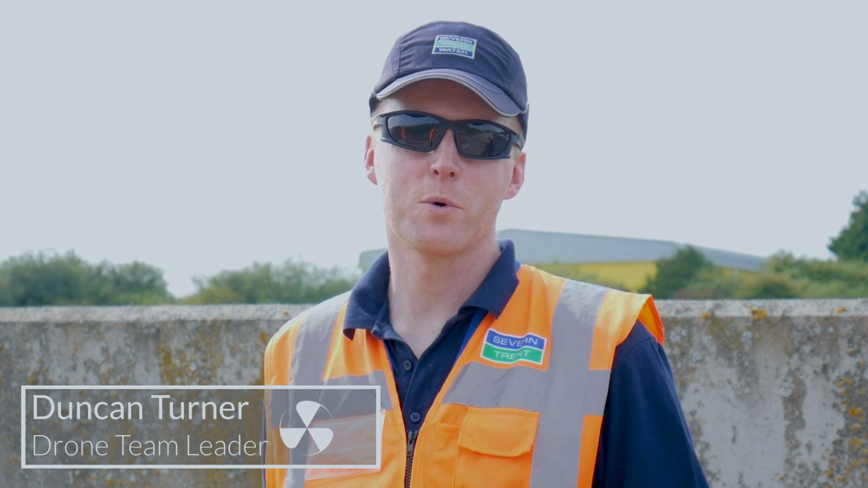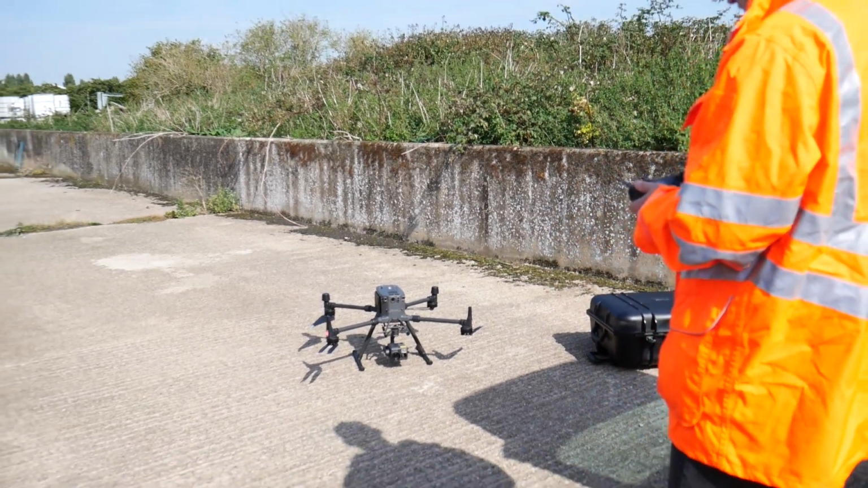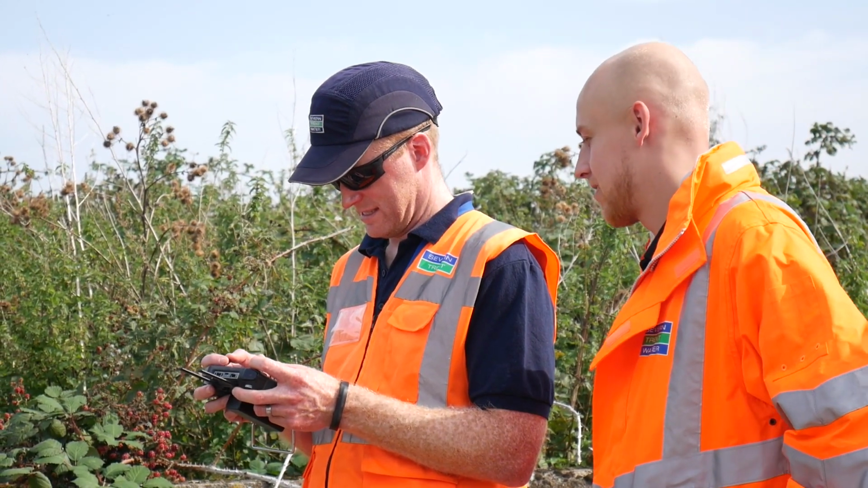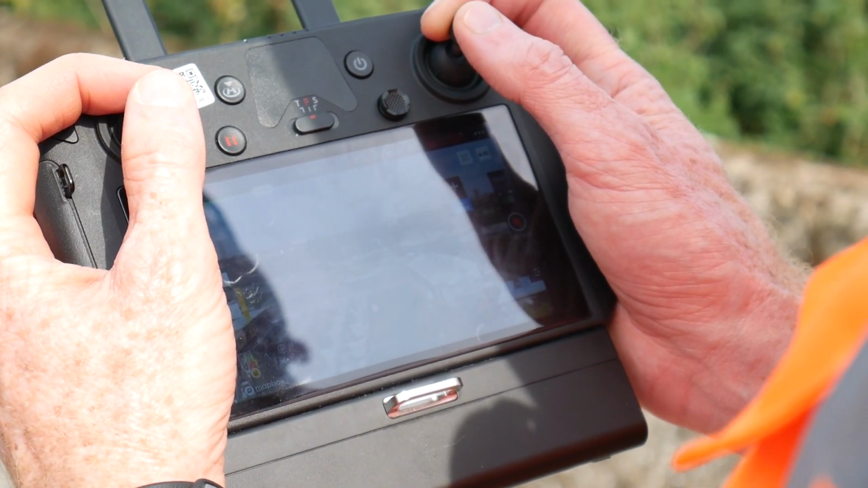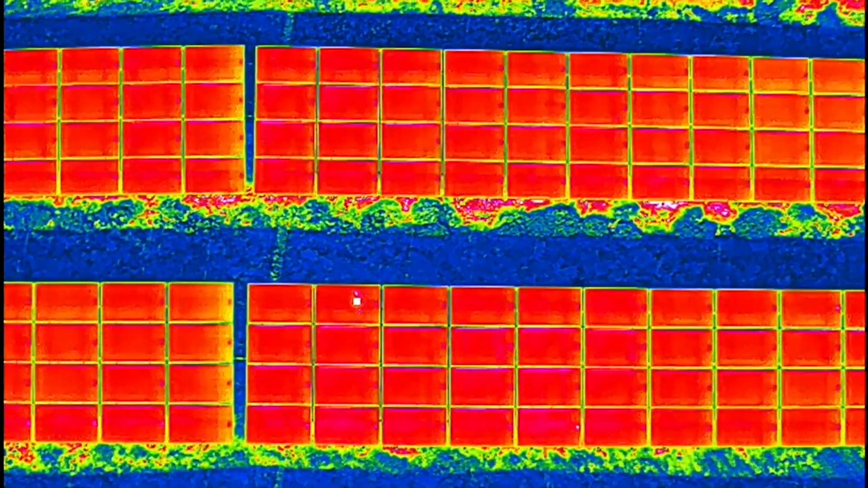Hello, I'm Duncan Turner. I'm the drone team lead at Severn Trent Water. I've been really interested in seeing the new Matrice 300 today and its flight capabilities and also the new sensors that it can carry. The new sensor looks like it can offer really high quality stabilised imaging from a substantial distance, which is a big upgrade on the previous version.